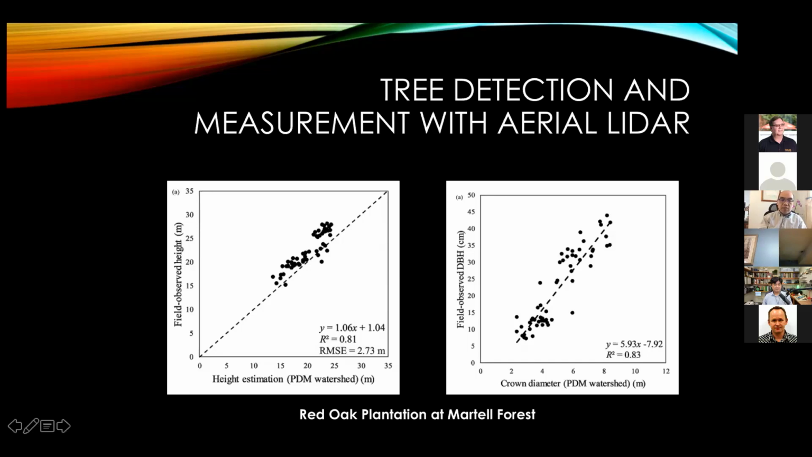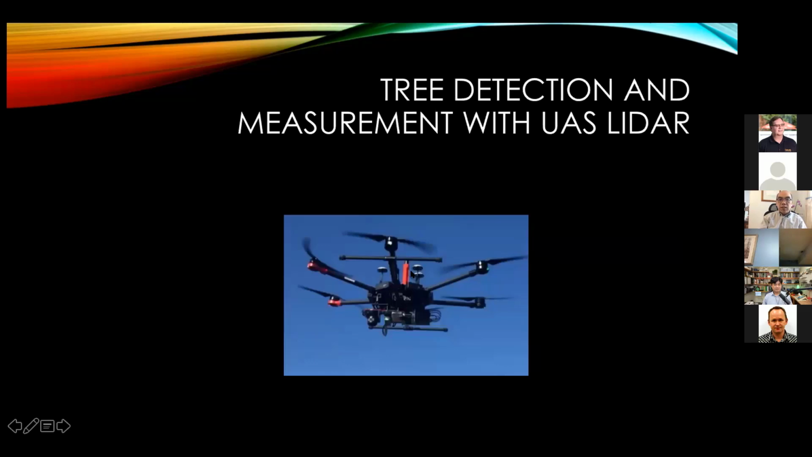and the layout of the stand is relatively regular. So the question is, what about natural forest? These make up the majority of the forests existing in the States, and in other regions as well. Lately we have been experimenting with a more customized version of it.